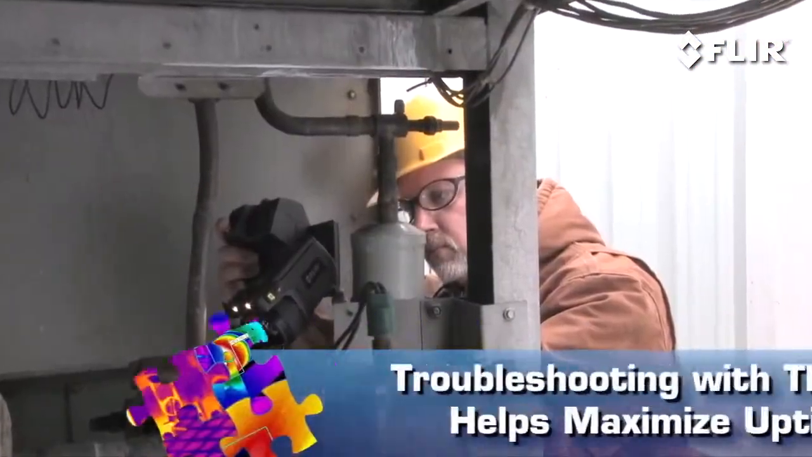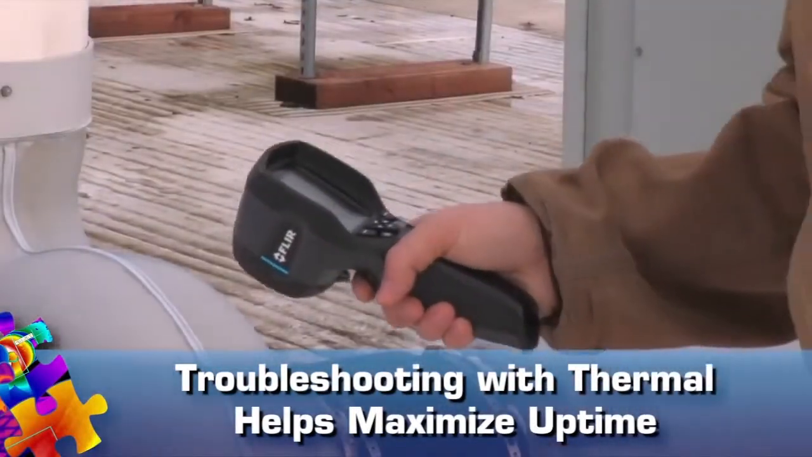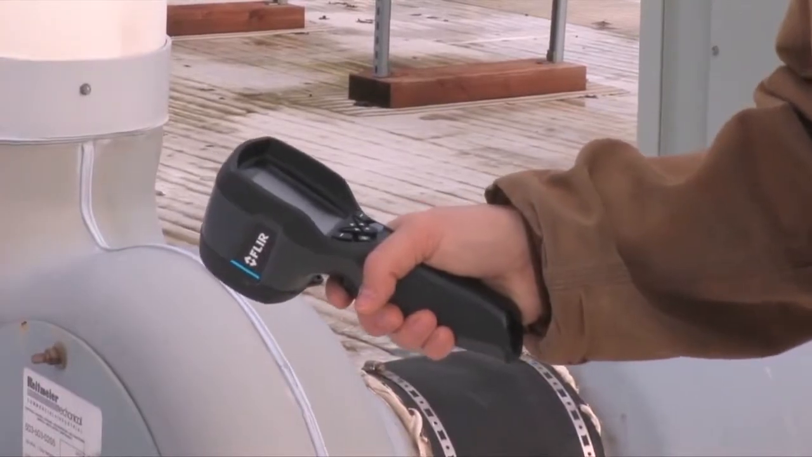FLIR thermal images not only show where hidden problems exist, they also help confirm everything's humming along just fine when equipment's in spec. That builds greater trust in your expertise and your company's predictive maintenance and safety measures. Vital programs that can help save a ton by preventing downtime and dangerous conditions.